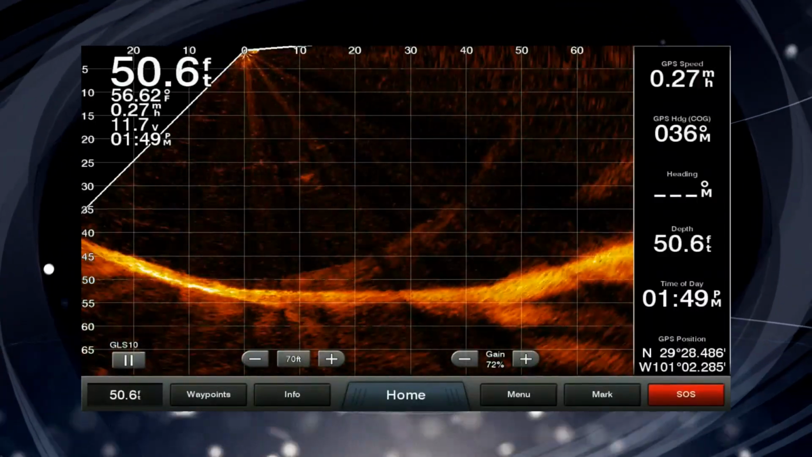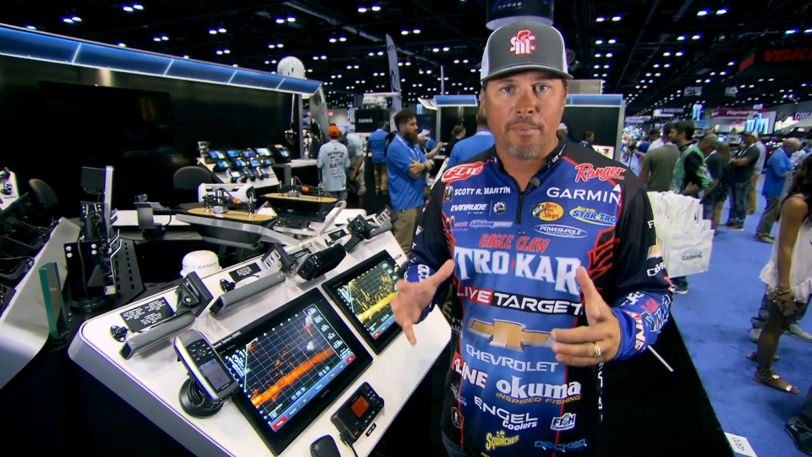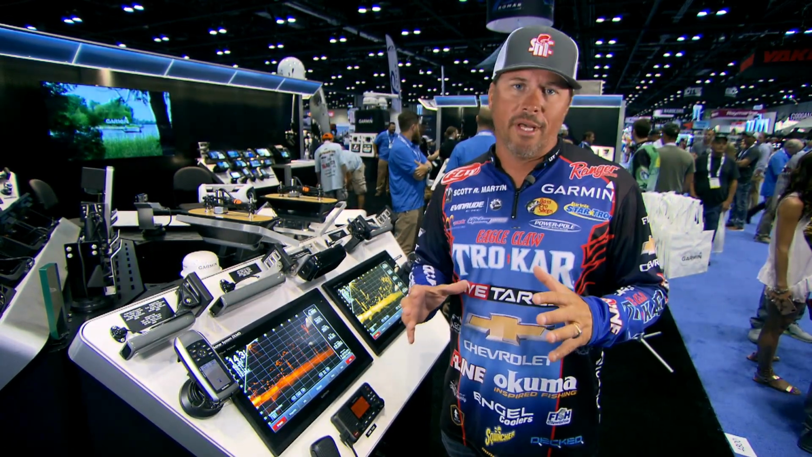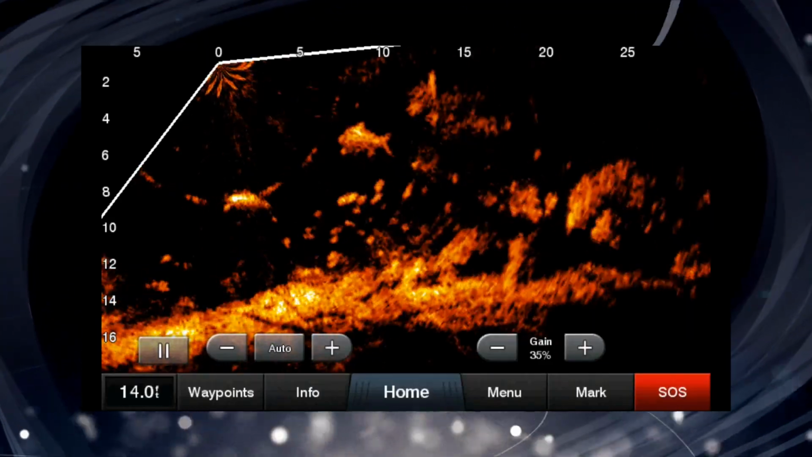Hey, I want to talk about the new Garmin Panoptix LiveScope. I've been using the regular Panoptix since it came out, and I'm totally blown away at how many fish I've caught with it. But the LiveScope is a whole new level. What is LiveScope? LiveScope is basically a high definition Panoptix. You're basically taking a 2D image and turning it into 3D.